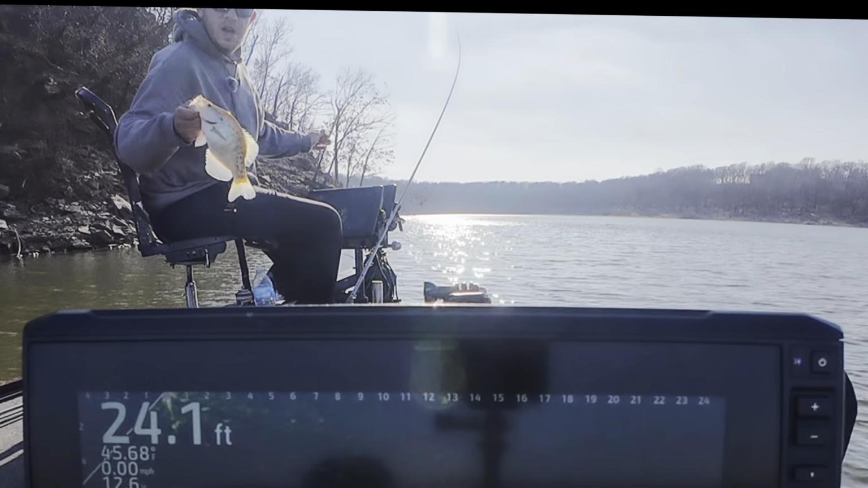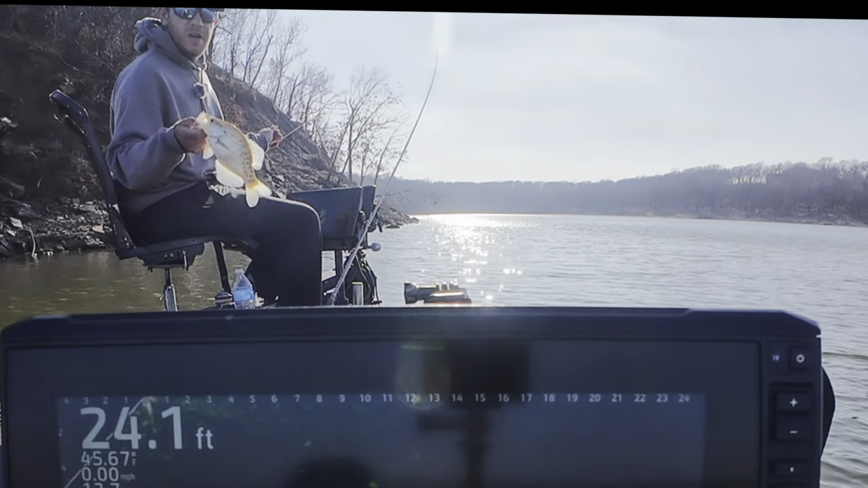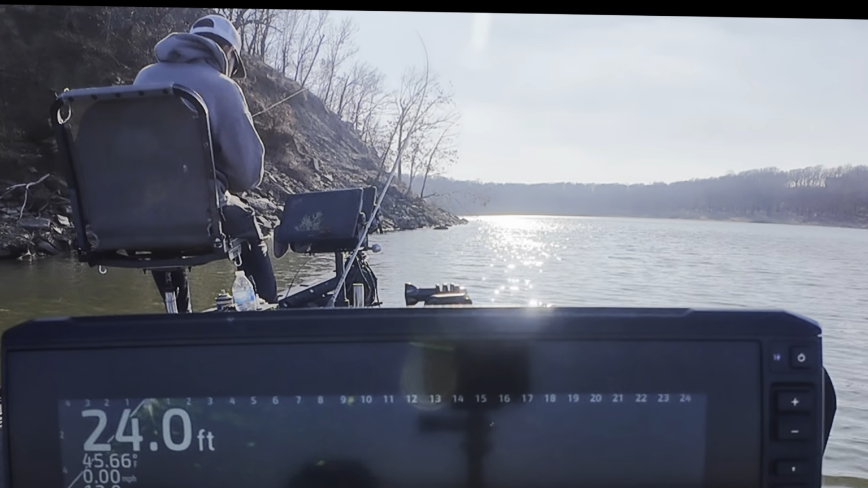Just an eater. I decided I wasn't going to keep any, so I threw all them back that I had in the live well from earlier. I probably had 10 or 12 or something like that, but no reason to keep fish today, so we're going to keep on fishing for fun.